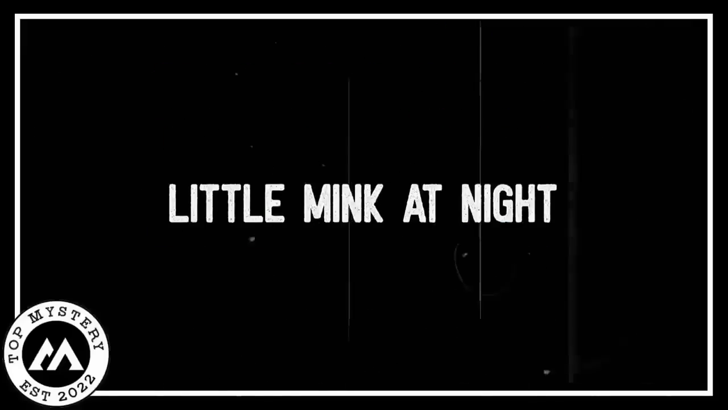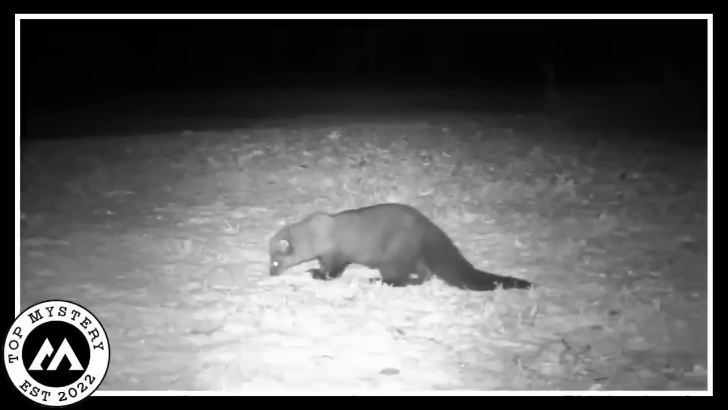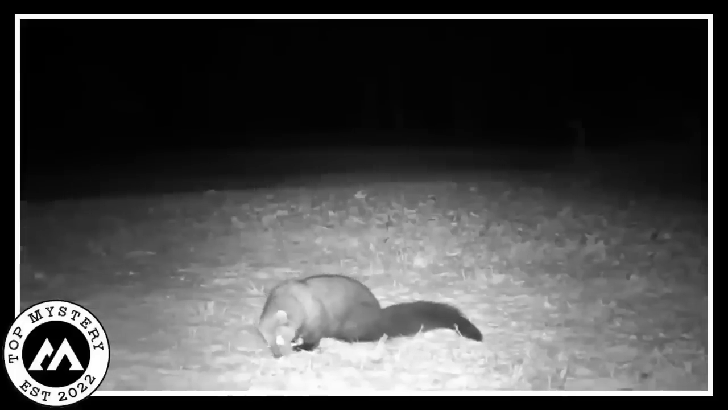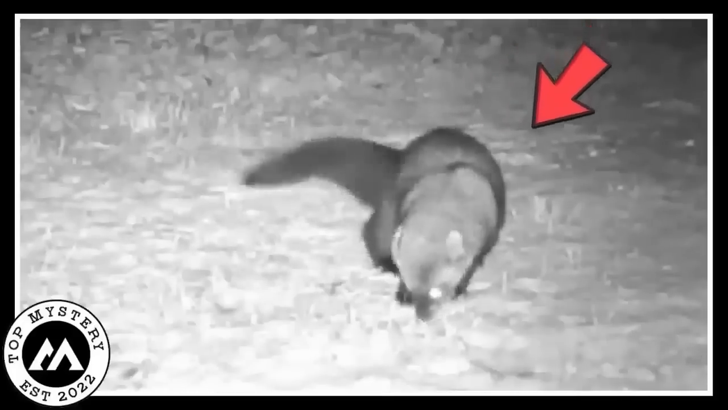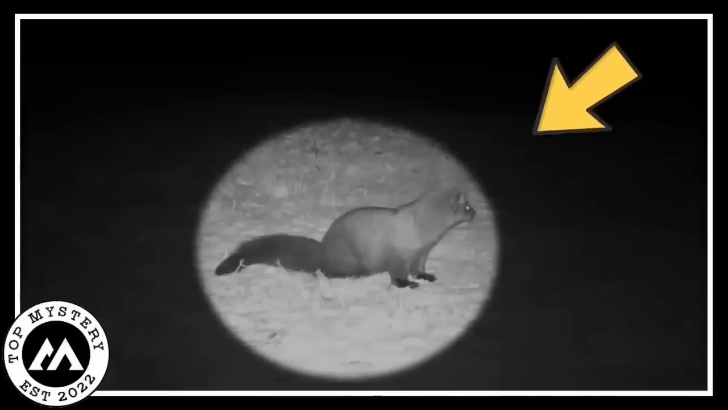Little Mink at Night. One night, a cute mink with shiny fur went on a secret mission in the big farms. The mink was really curious and its eyes sparkled in the dark as it roamed around the fields. Someone had put a watchful camera there, and it silently recorded all the cool things happening at night. The playful mink ran all over, smelling the air and poking its nose everywhere. This little beast was on a mission, moving fast and nimble.